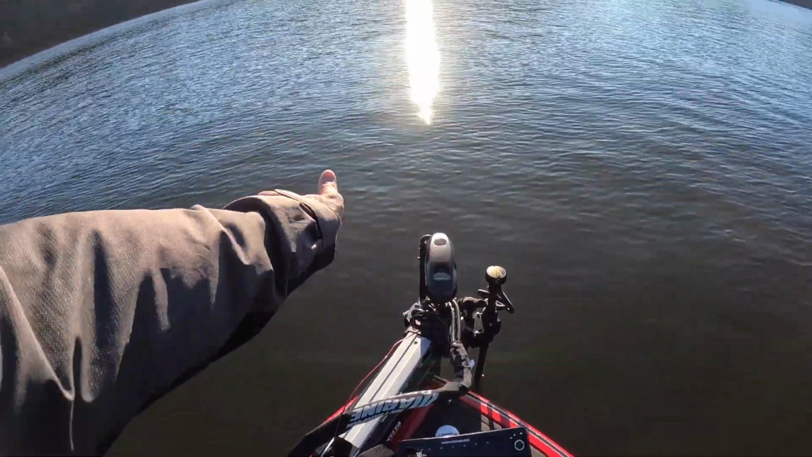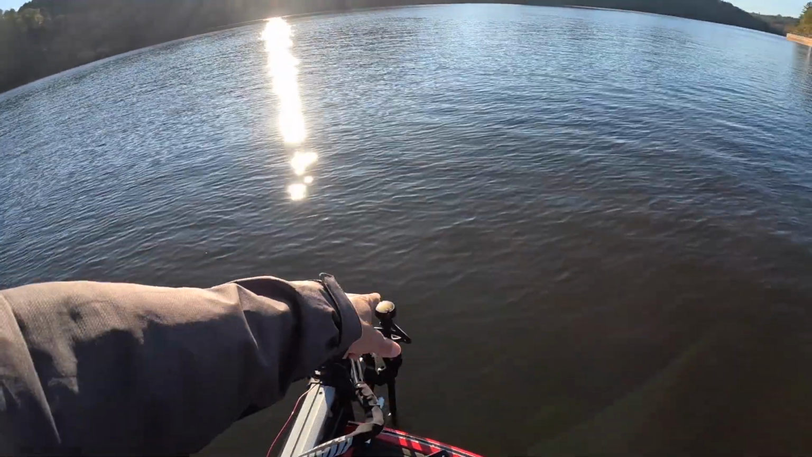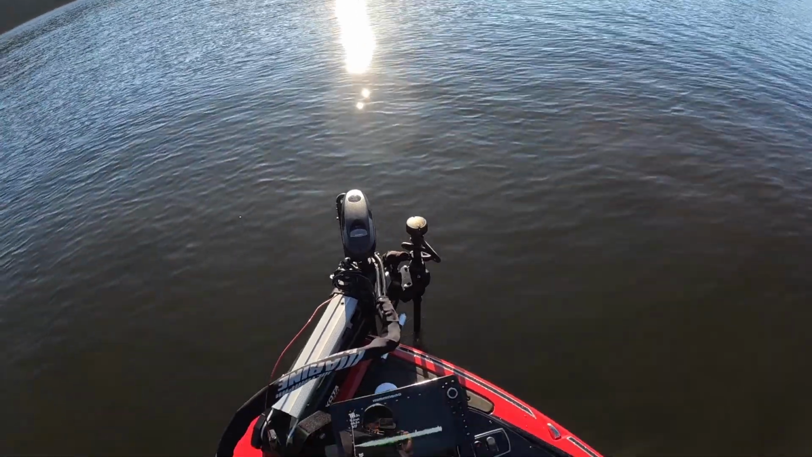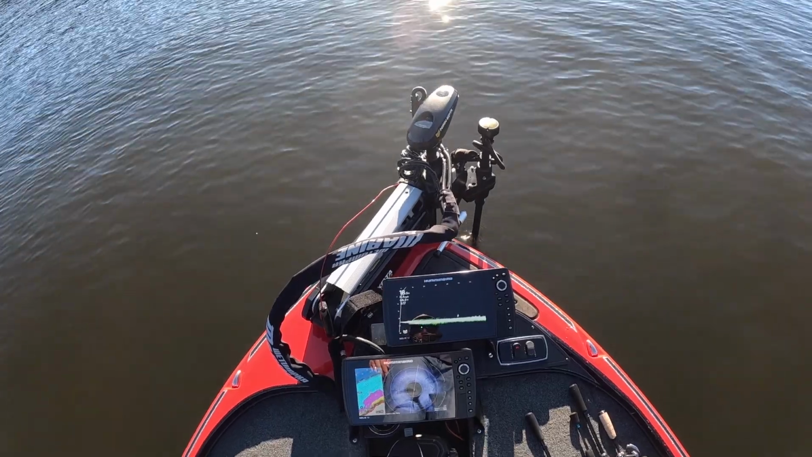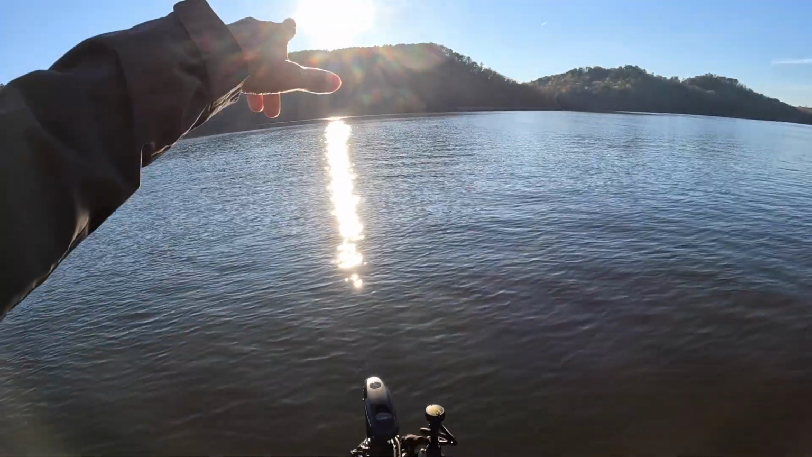Use the trolling motor more so for scanning really quick and finding those suspended fish, to where I just specifically use the target lock for structure. But it's been pretty neat. It's going to take some time to get used to. But we're going to go try to find another location and try to catch some fish real quick before the sun goes all the way down.